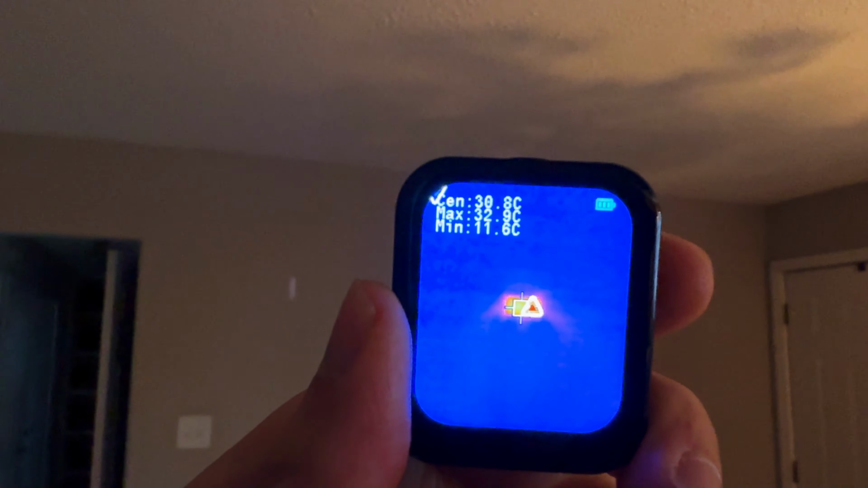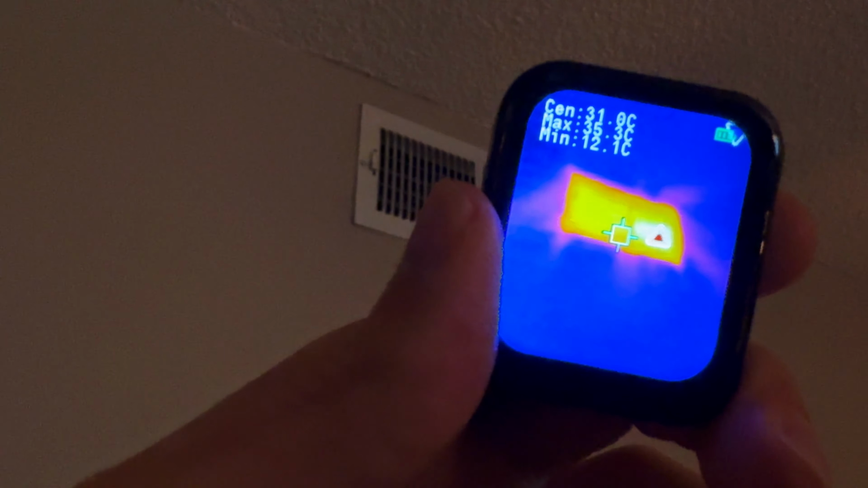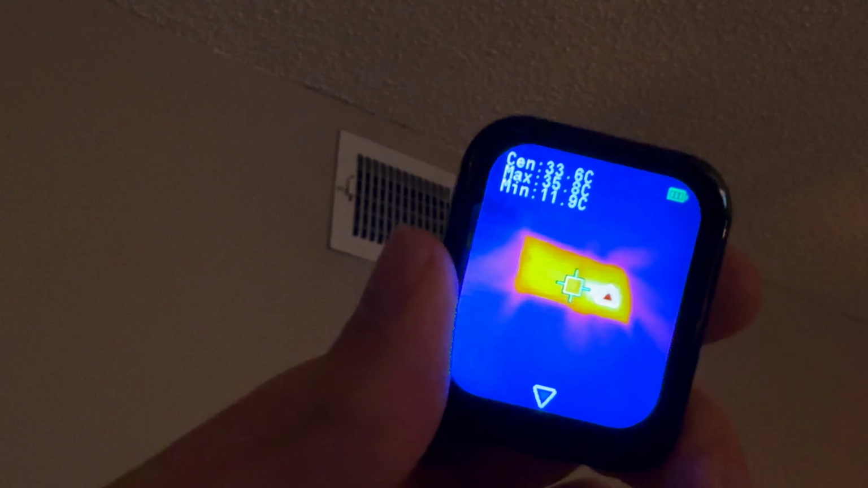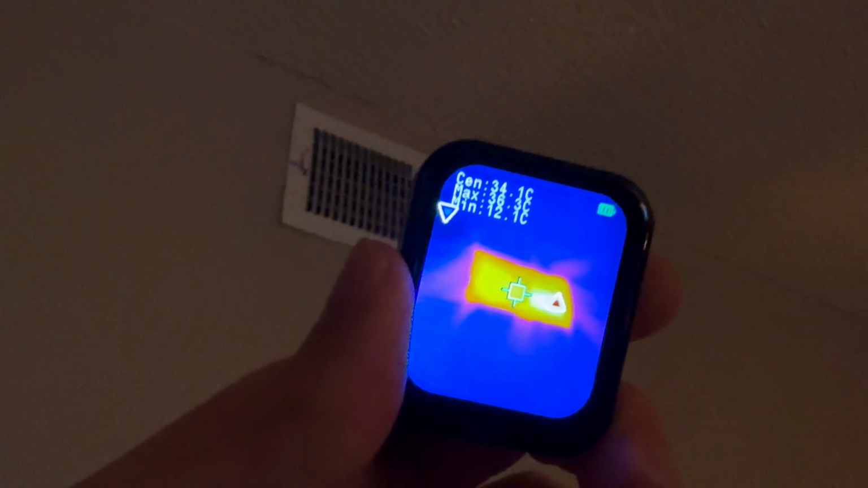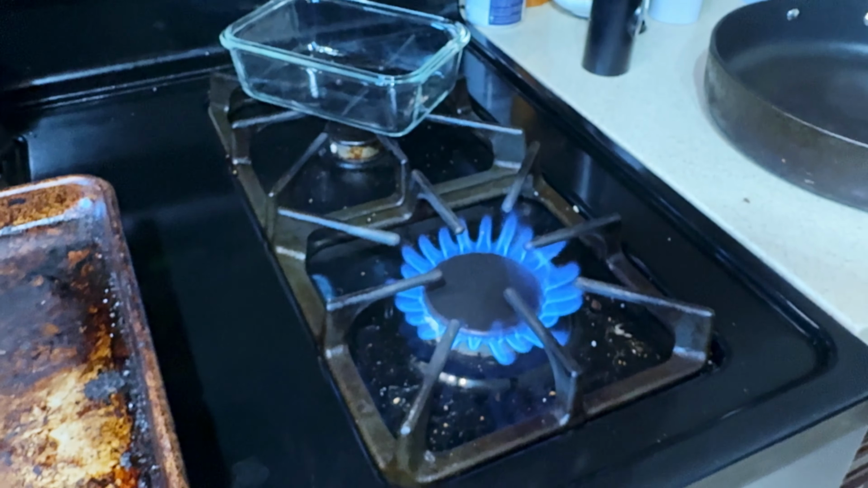So center is 31 degrees. Let's go back up front. See what it says there. So still around 31. Goes between 29 and 32. 33 there. I'm sure if we go even closer, 34, 35 range.